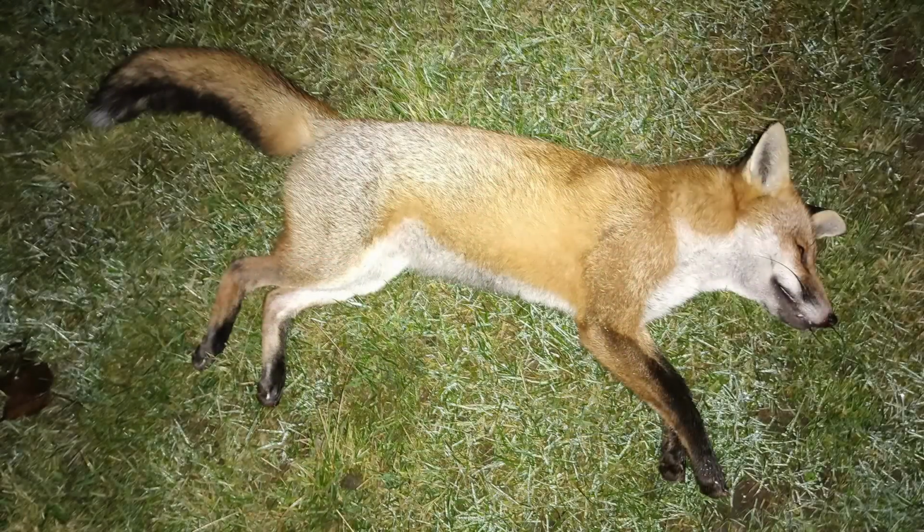That's another one, and another dog. This dog fox was out at about 198 yards, so not quite as far as the second one that was shot tonight, thankfully. But he's quite some hefty size and quite a bit of weight on him.